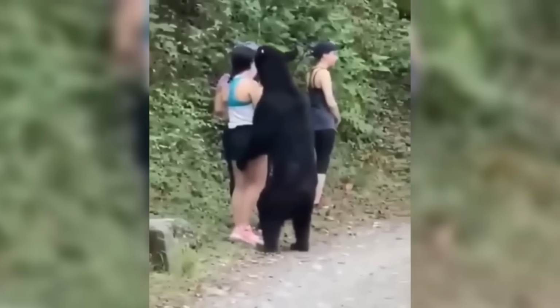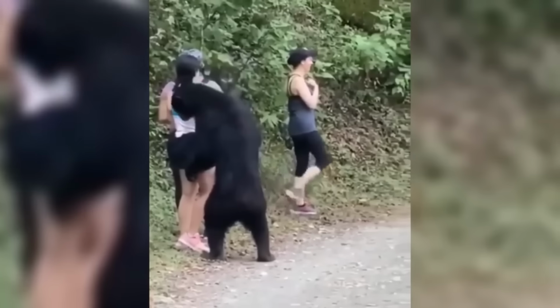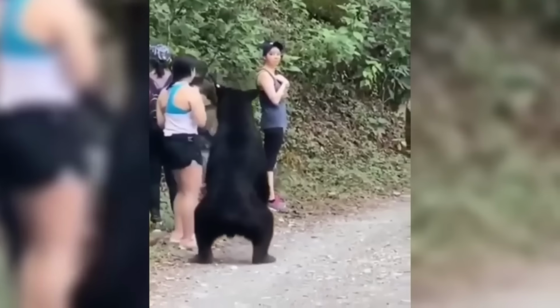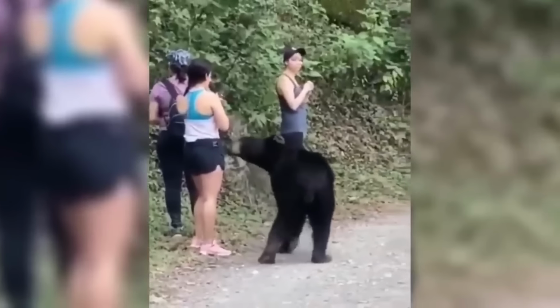In this video, filmed by an onlooker, we see 3 girls experiencing a nerve-wracking encounter with a black bear while hiking. They're doing their best to stay calm, avoiding any sudden movements that could provoke the bear. Interestingly, the bear seems particularly curious about one of the girls.